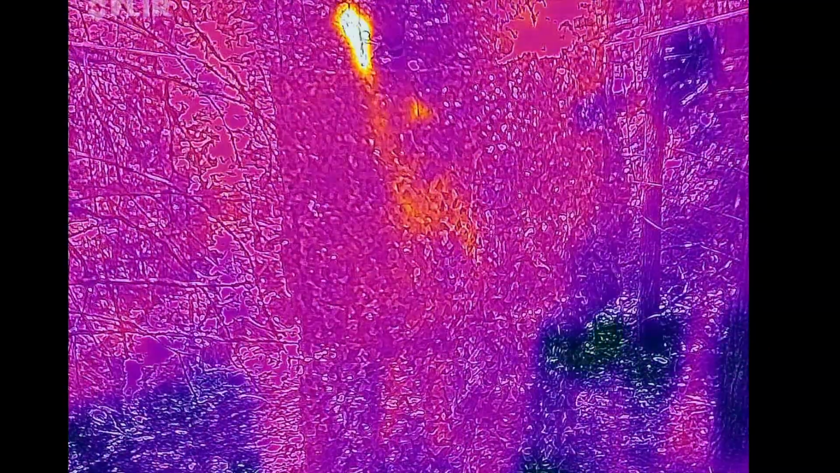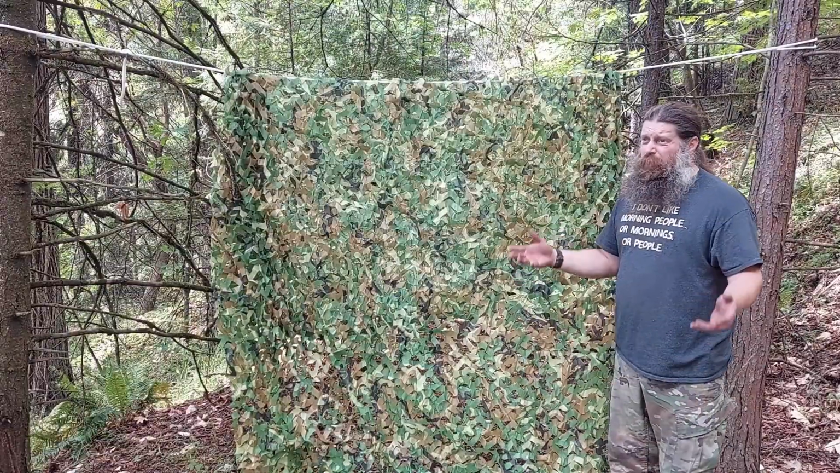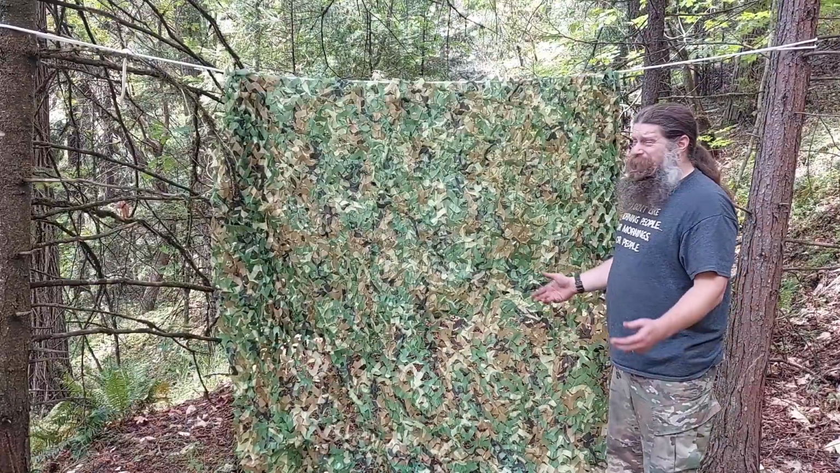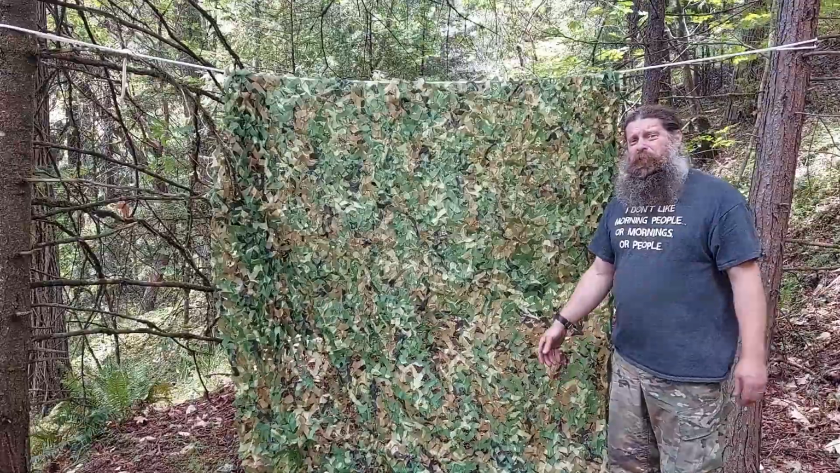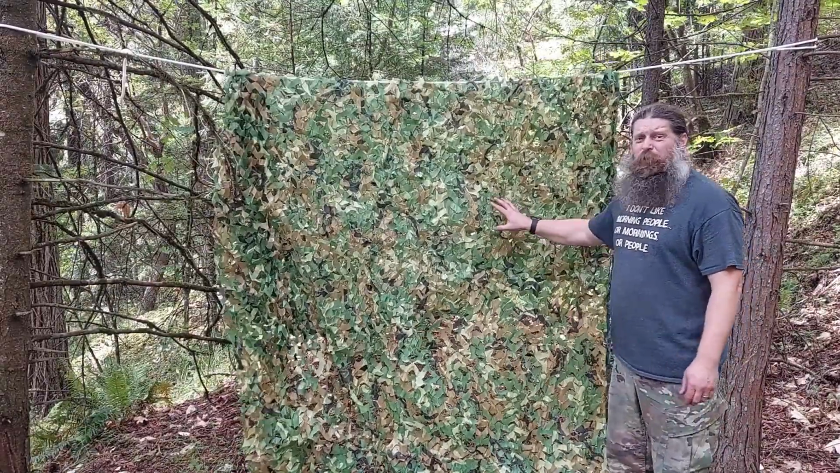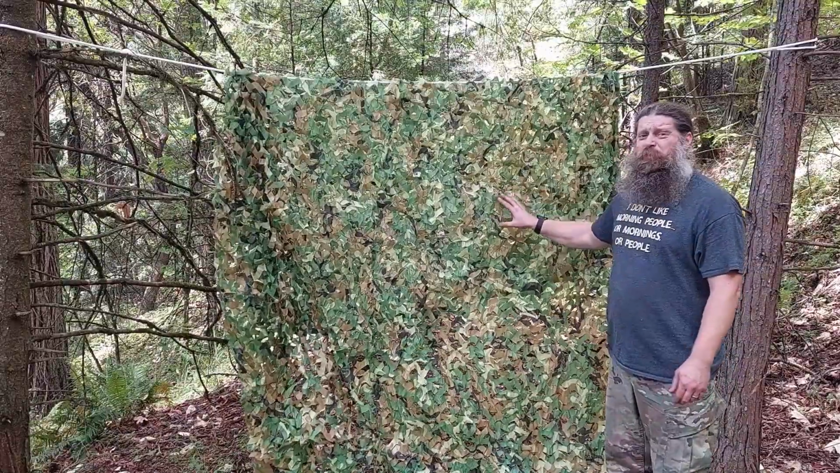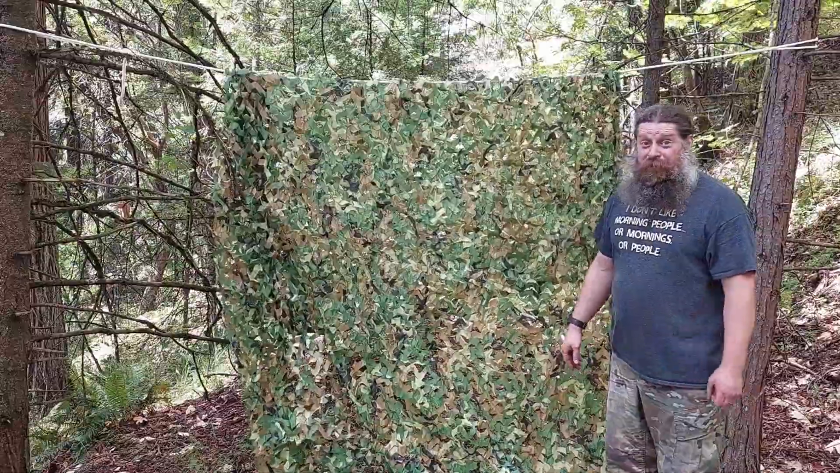A lot of little holes through it that you can see my heat signature through. I guess that should have been expected, but overall, it did an okay job. I'd say we could use this in a pinch, but we'll use the right tool for the right job. This is better for visual camouflage. Let's see what else I've got.